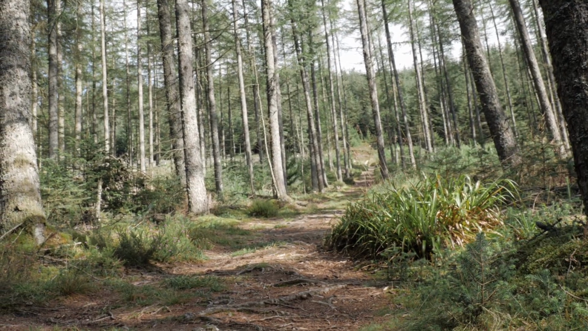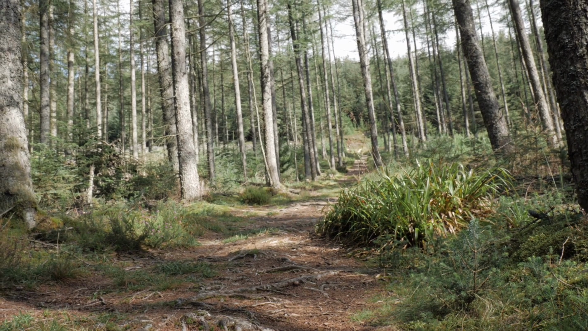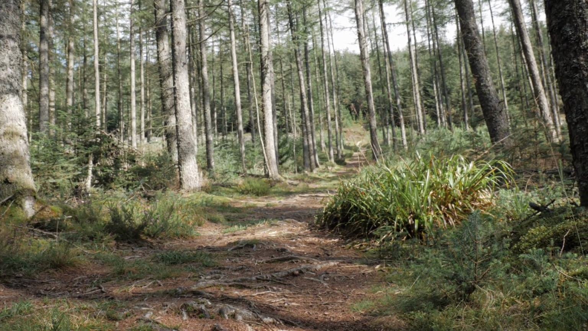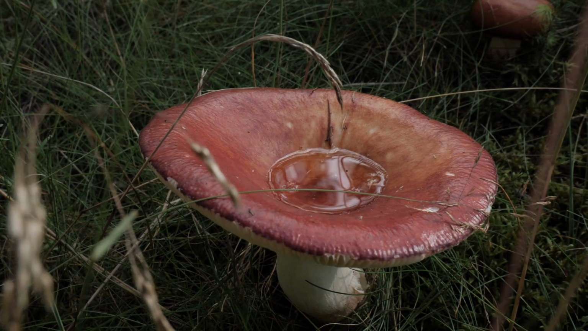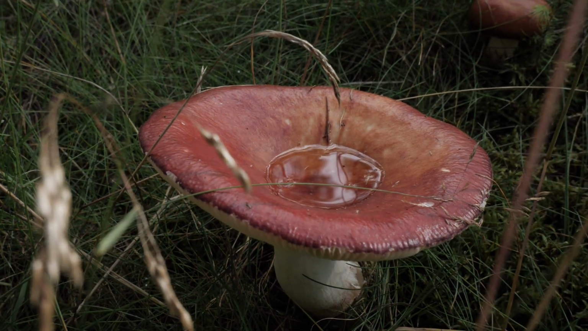So we're halfway up the hill, and in typical Rachel fashion, I've been well and truly distracted by a mushroom. But I think you'll agree that's a pretty good mushroom to be distracted by.